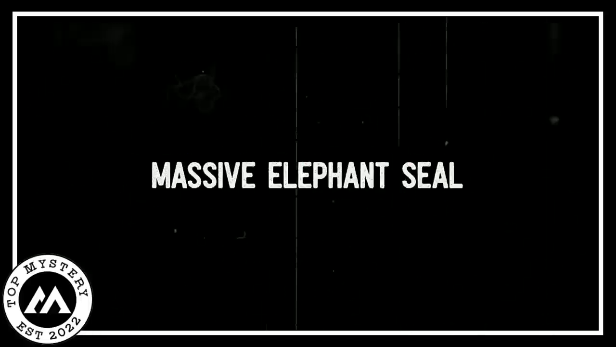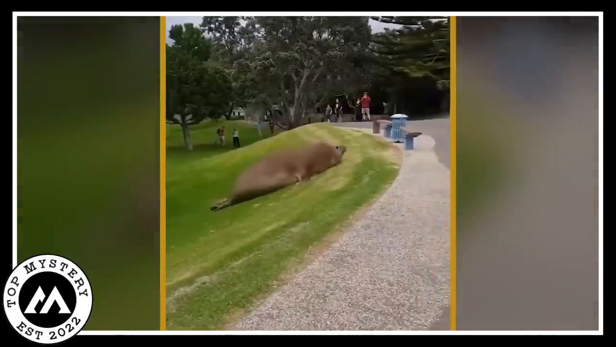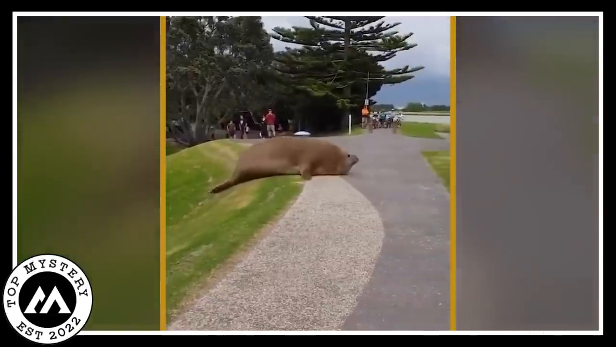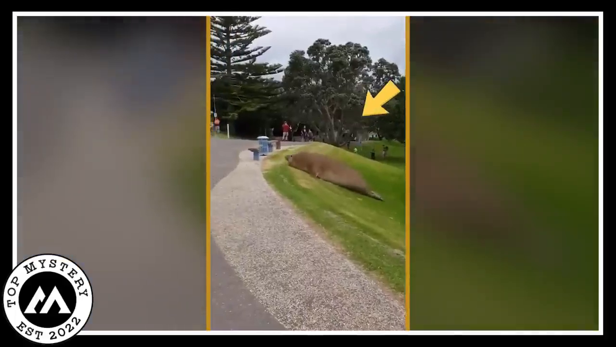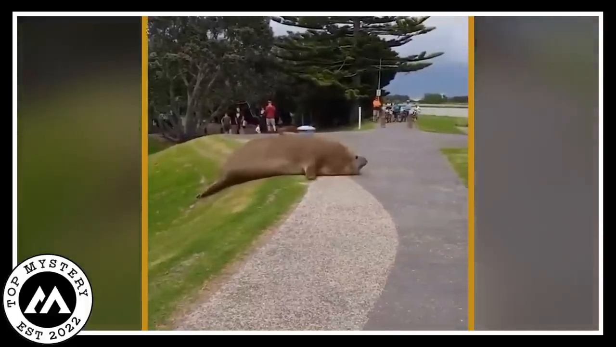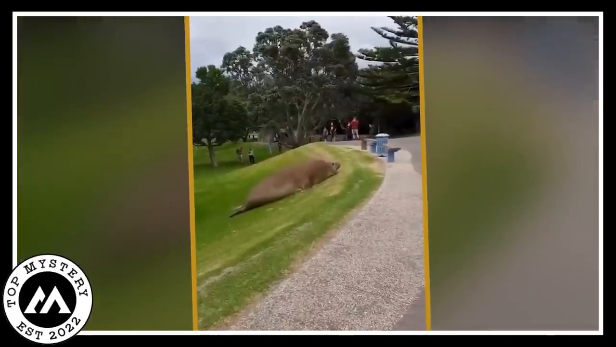Massive elephant seal. A massive and mysterious creature appeared, pushing the limits of understanding. The video recorded this mystery, revealing a gigantic elephant seal, a creature normally found deep in the sea. This enormous being moved through the park with an eerie grace. People gathered around like insects, and their quiet whispers added to the puzzling atmosphere. This was no ordinary sight. It was like a puzzle in the daytime.